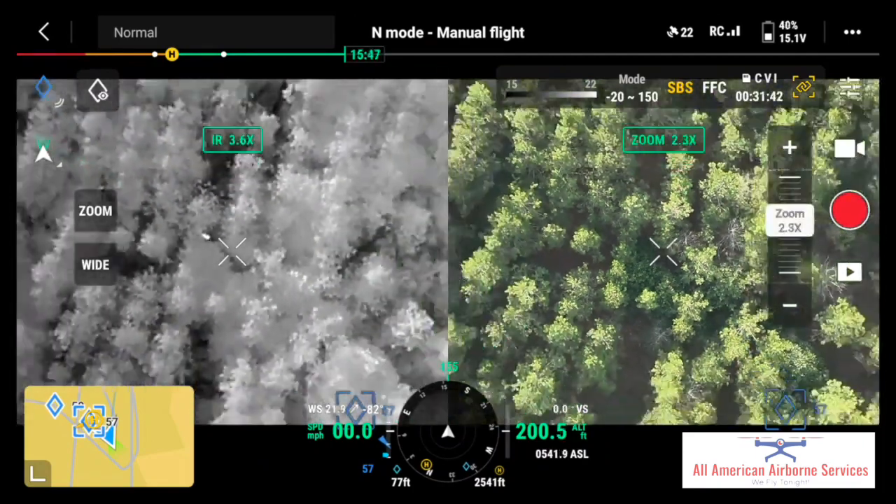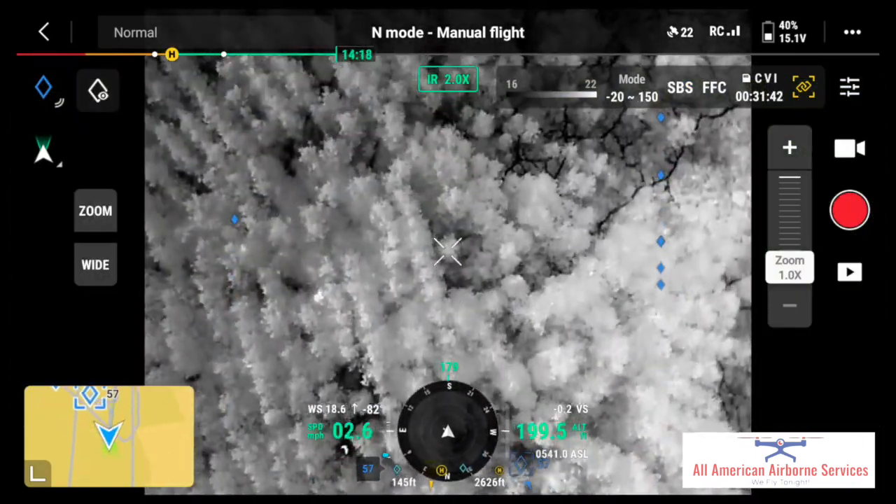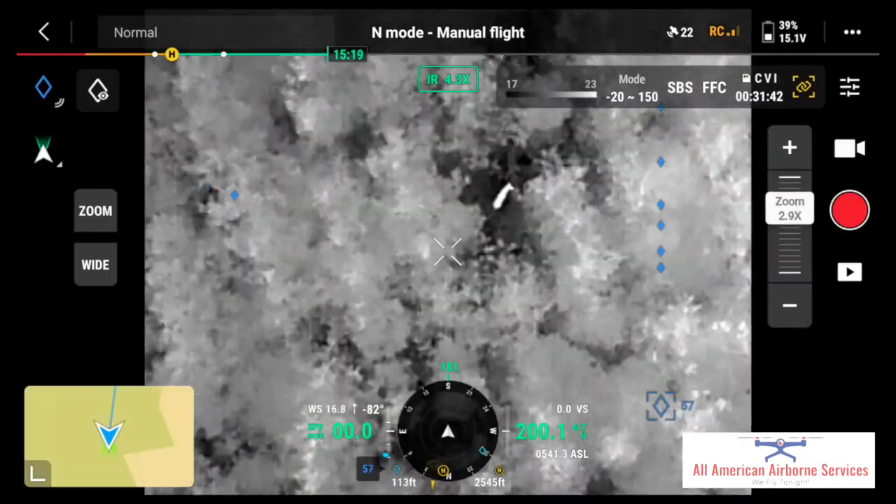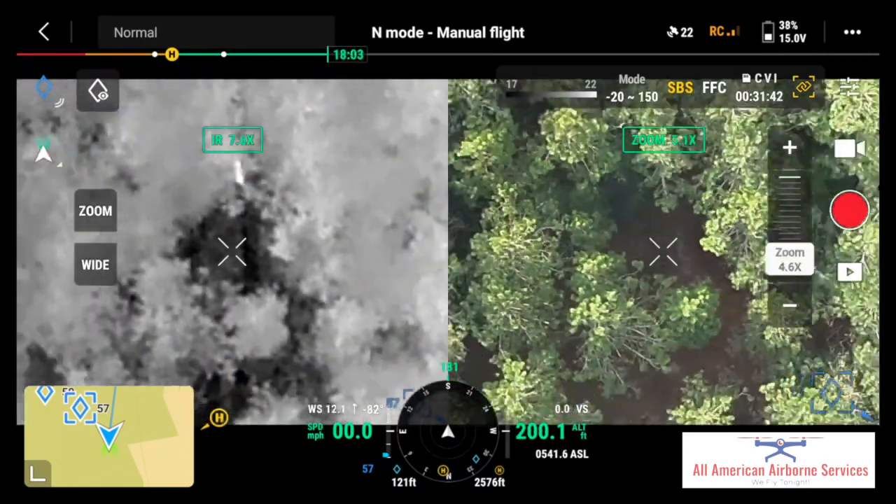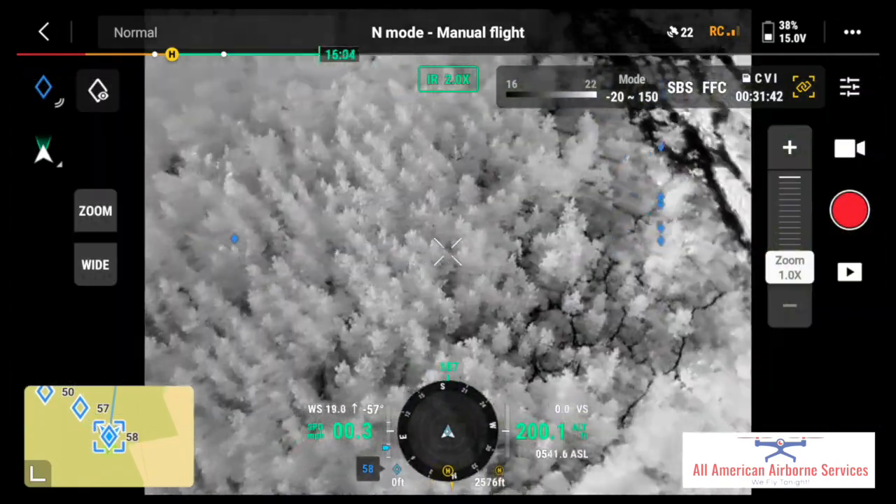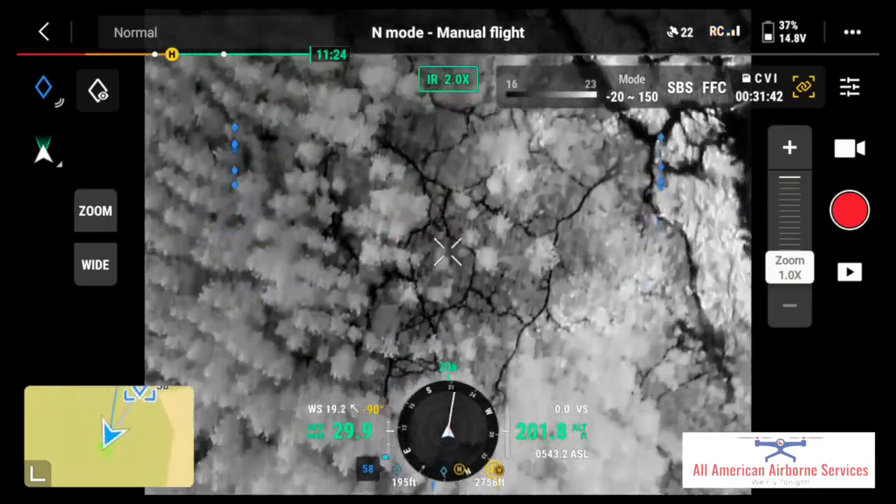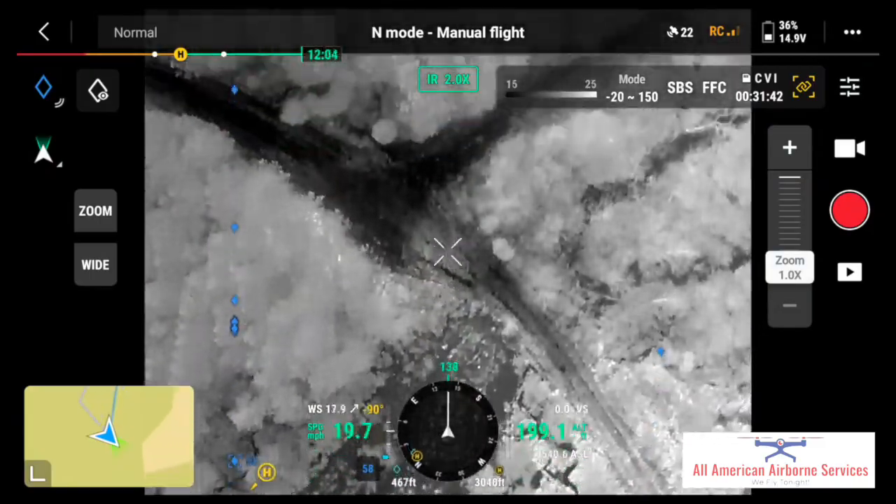Yeah, there's a buck. He's moving. Yep, so he's out sprawling, they're at diamond number 58. That buck was definitely moving out.